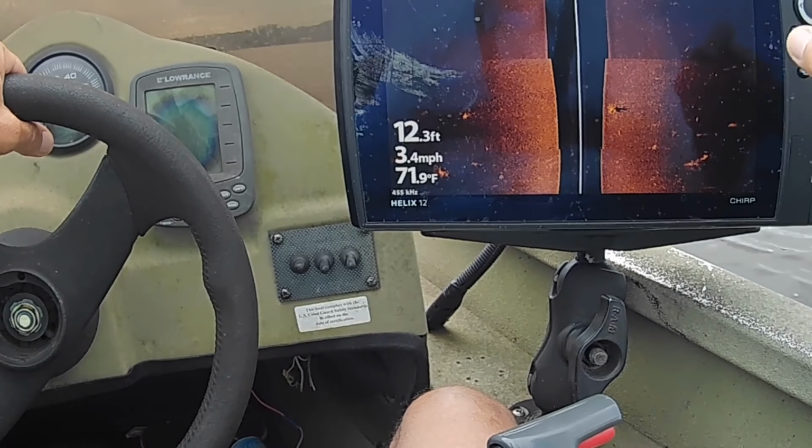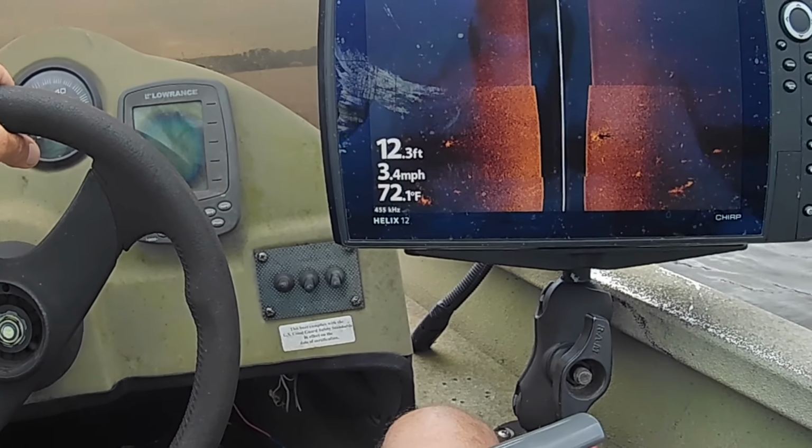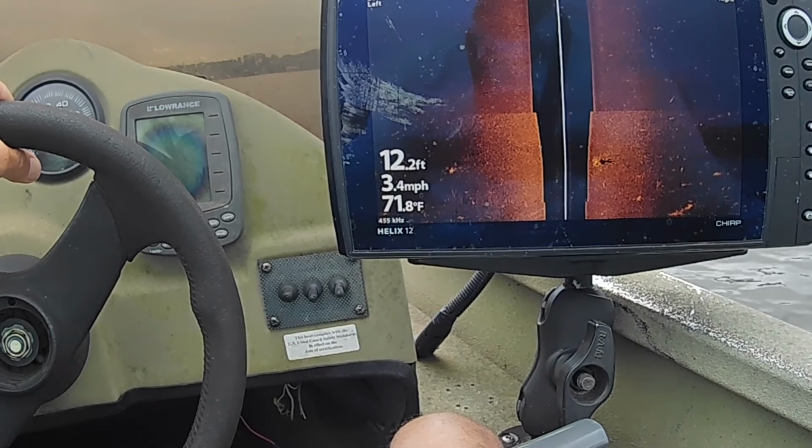You can write down how many fish you caught, off of which one, on that particular day, what the water depth was, and then that'll help you in years to come.